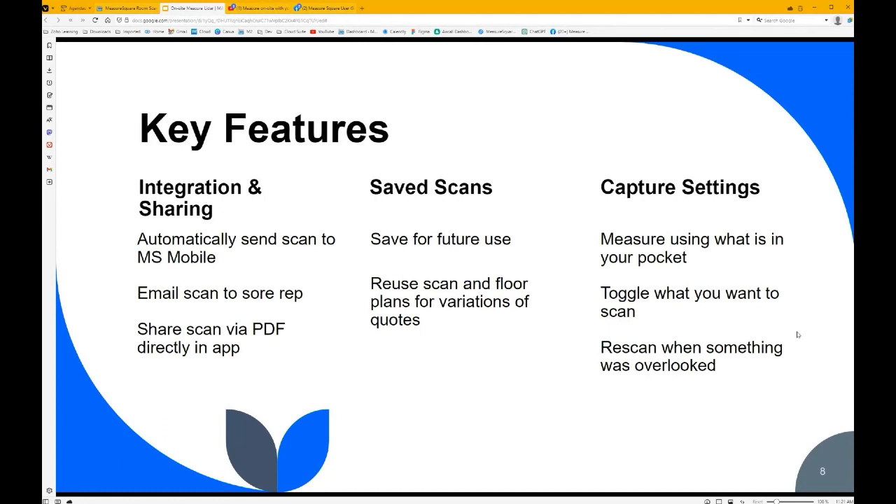And then also down the line, we'll likely be able to share the scan via PDF directly in the app. So if it's just for submitting as a lead form, we might have those options as well if it makes sense. You'll be able to save the scans independently. Since it's not tied directly into MeasureSquare as a whole, these scans are in a separate application that can always be reused. So you're able to reuse the scans and floor plans if you need to create variations of quotes as well.